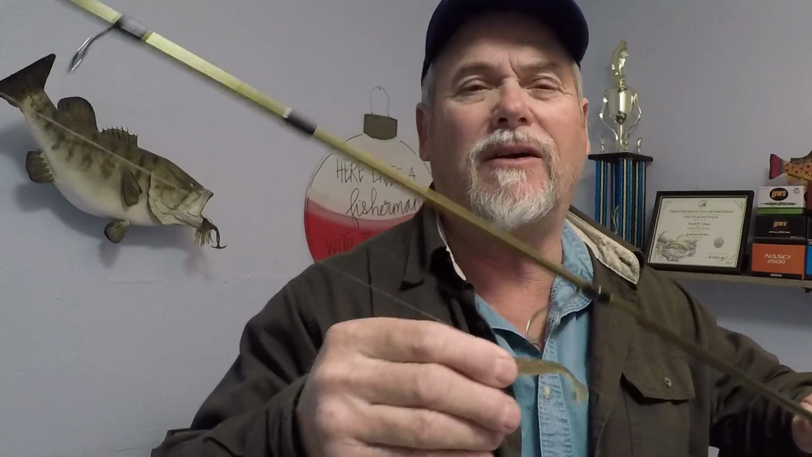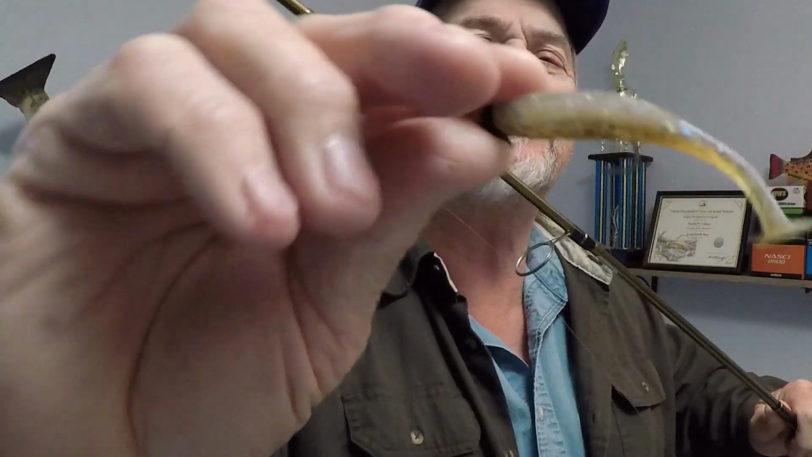Hey folks, the Rhythm Wave 2.8. Alright, this is called prism shad. That's the one I was doing well on. I had a gold one and I had the sexy shad too. The prism shad was working best. Why? Because the water is really clear right now. Real clear for us.